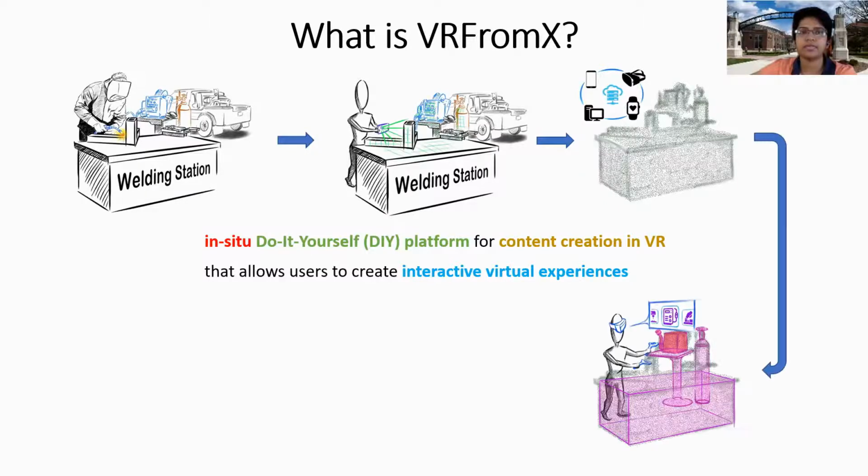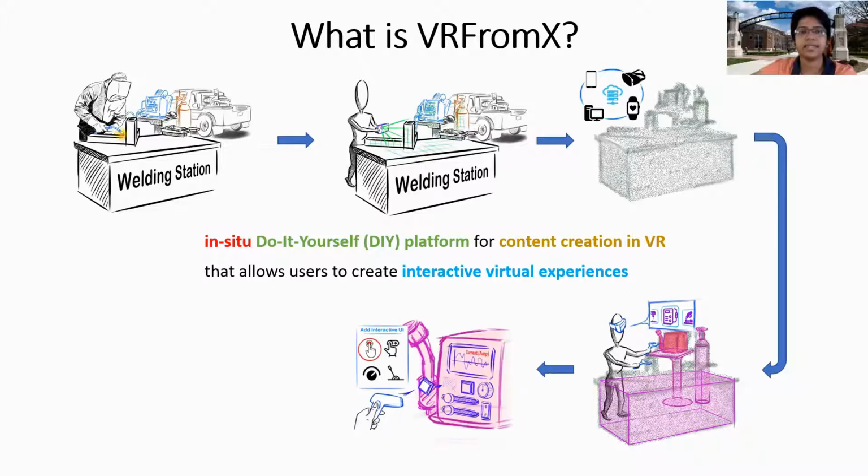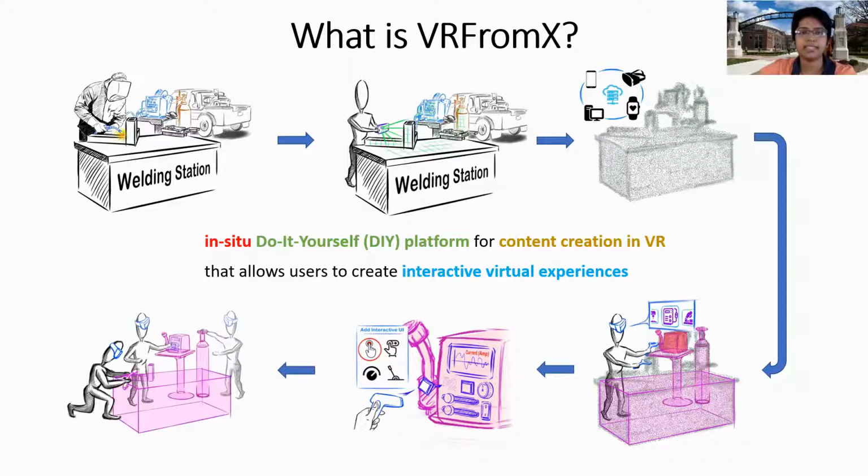John interacts with the raw point cloud and replaces the point cloud objects with corresponding virtual models through embodied interactions in VR. He adds the functions to the virtual objects and defines logical connections between them. Finally, the scene is ready for virtual welding. Now, I will explain the system features.